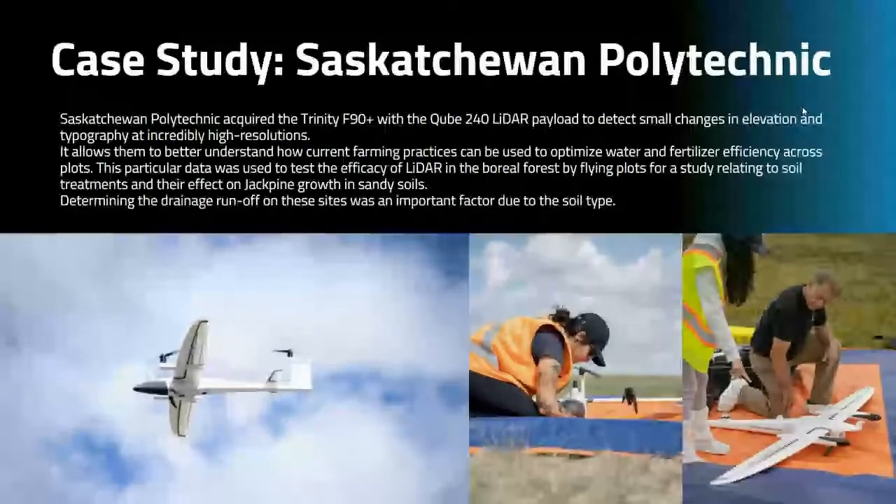This is Saskatchewan Polytechnic. They acquired a Trinity F90 Plus and Qube 240 LiDAR payload to detect small changes in elevation and topography at really high resolution. So this particular data set that you guys kind of saw throughout the PowerPoint was used to test the efficacy of LiDAR in the boreal forest by flying plots for study for soil treatment. So basically what they really wanted to see was what is the drainage runoff on these sites due to the soil type, and how can we obviously categorize that.